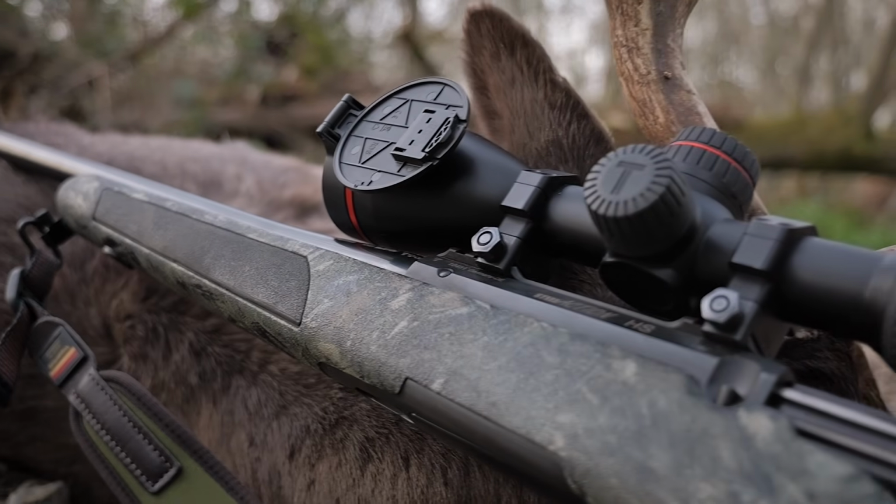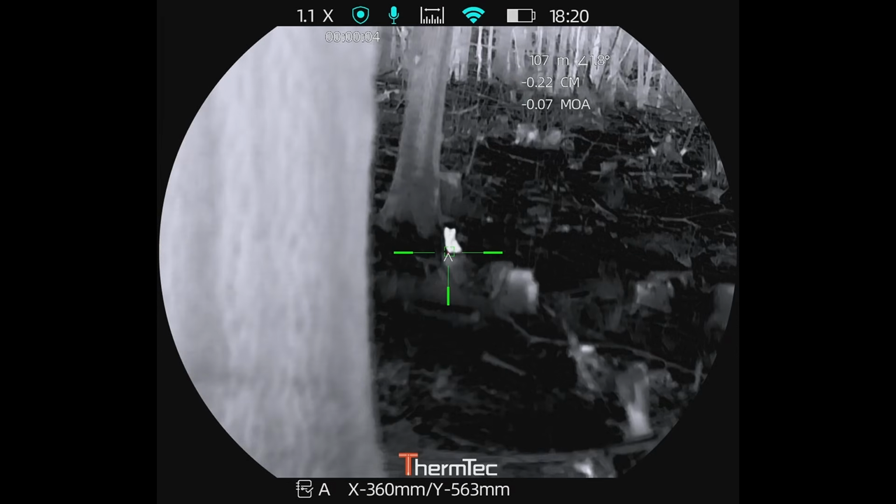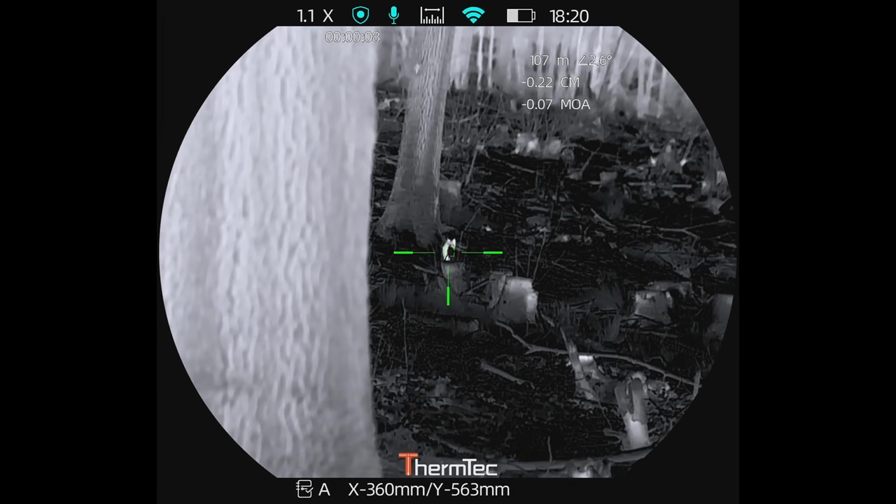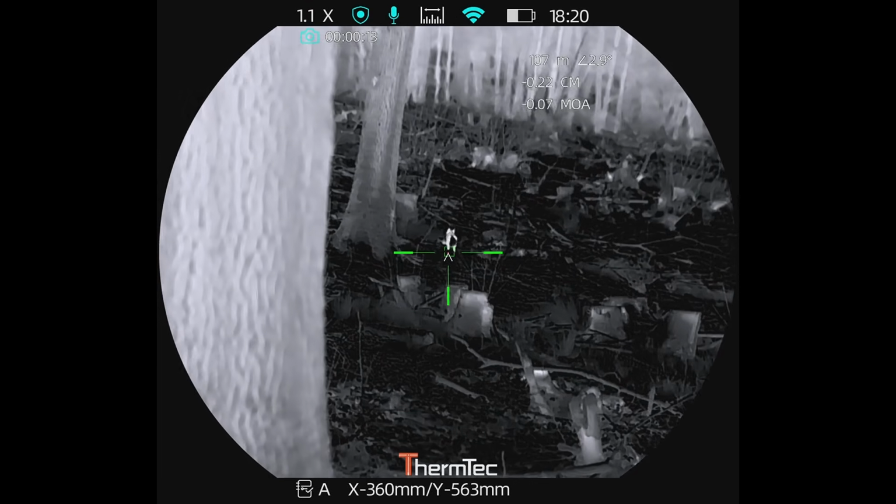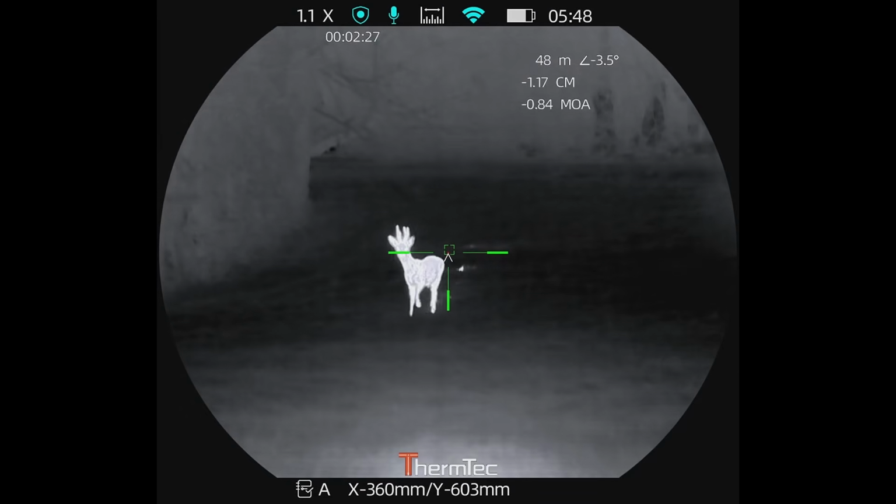There is a lot to learn about thermal hunting technology, and it can teach us a thing or two as well. Look at this fox. Its brush is giving off no heat signature at all. It looks like an afterthought. So we're joining Mr. Pilbeam on a journey of discovery.